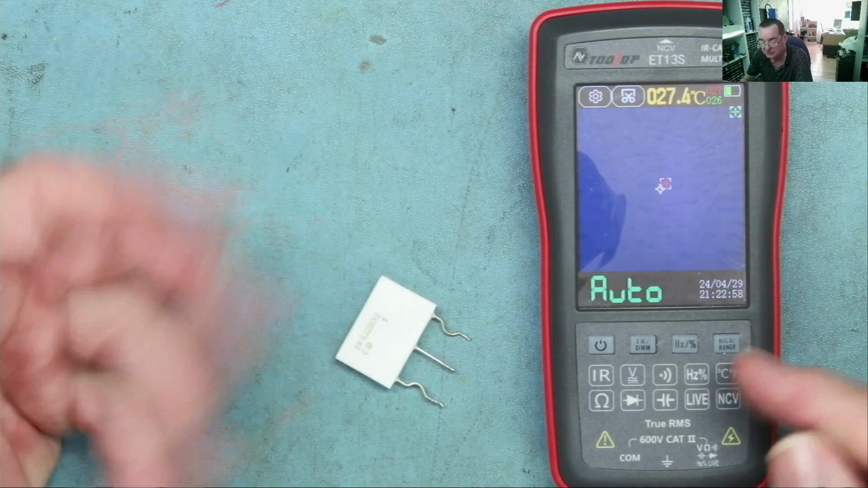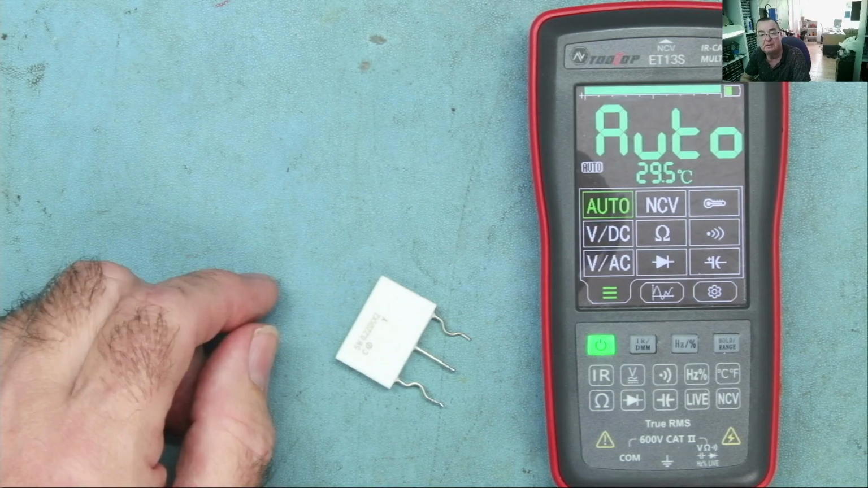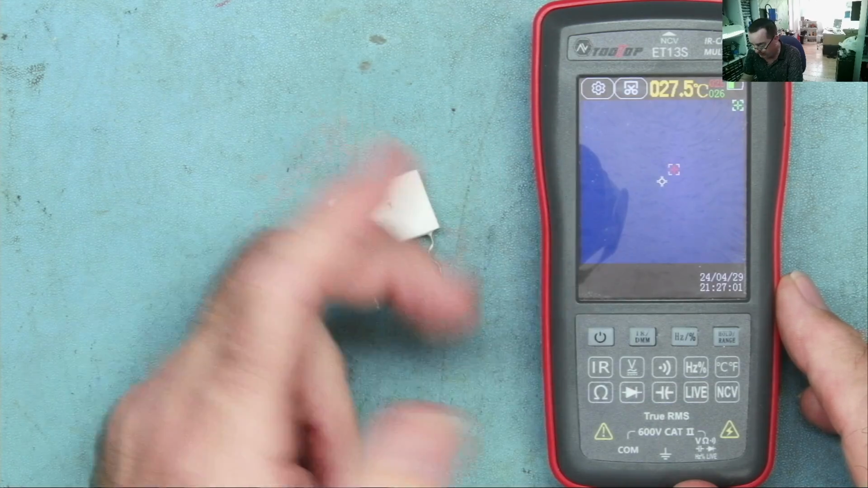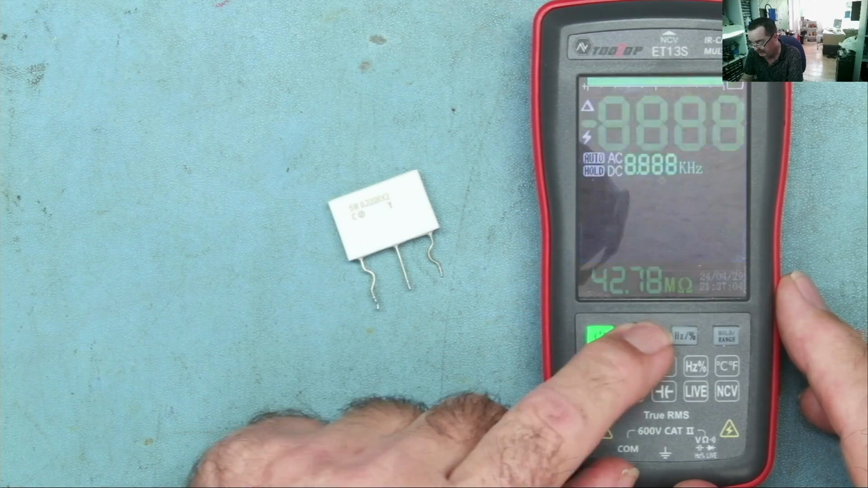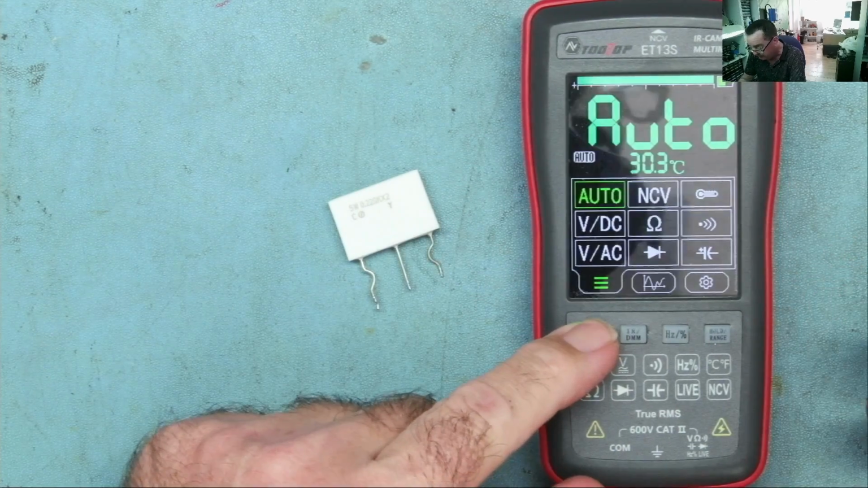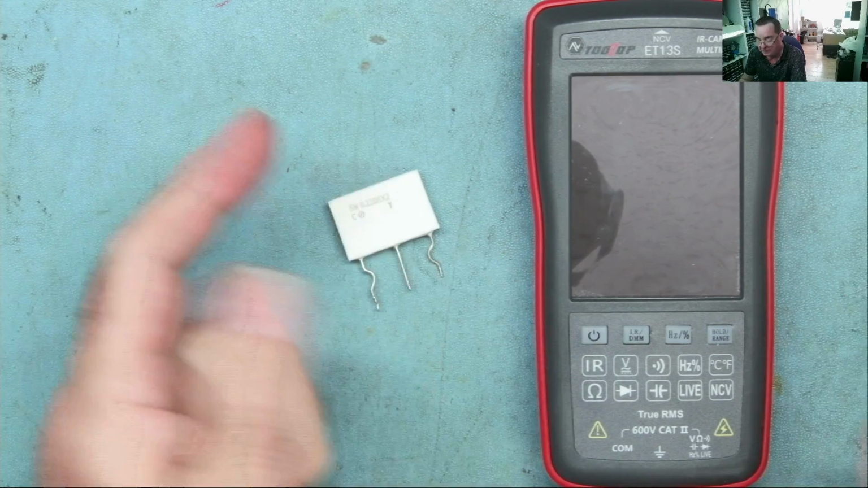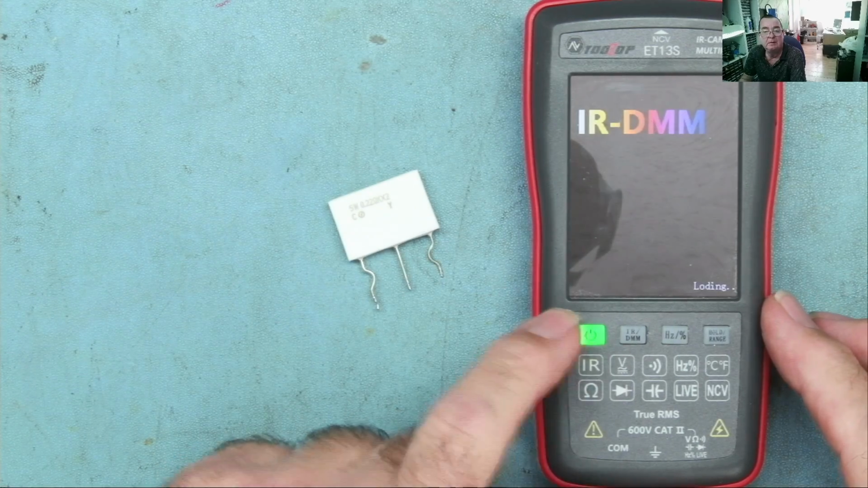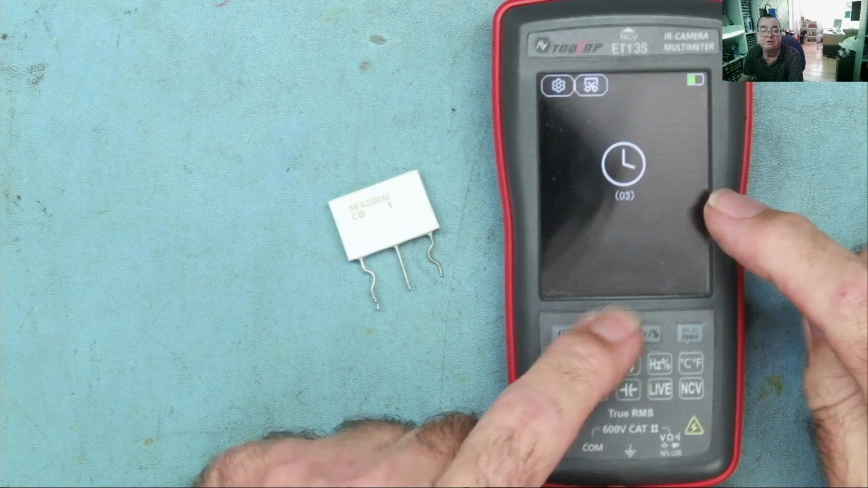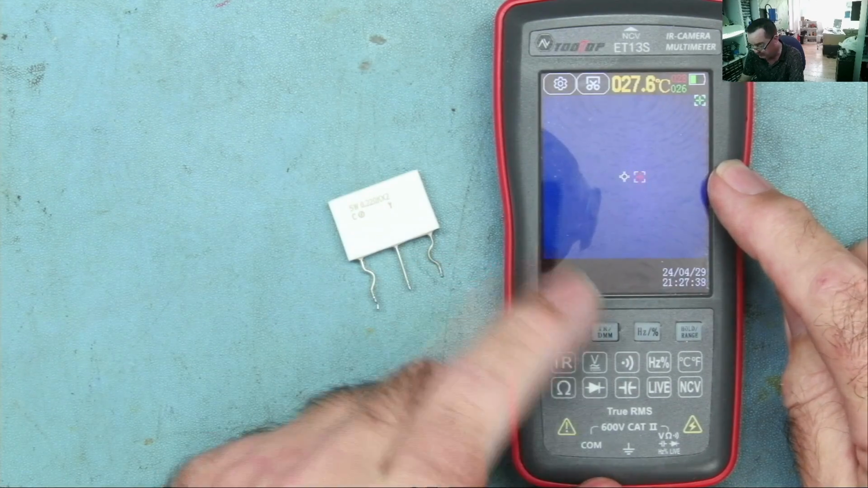I've noticed when you switch this on, it seems to go directly into thermal camera mode. You press the button to switch it to multimeter. Yeah, I am correct. It does go into the thermal camera mode from power on. And the interesting thing is you can't switch it to multimeter mode until the thermal camera is booted. I'll just show you that again, actually. So hold the button in to power it off. Okay, hold the button in to power it on. It's now coming up into the thermal camera. It's counting down 6-7 seconds. And while it's doing that, I cannot switch this into multimeter mode. I have to wait, even if I only want to use the multimeter.